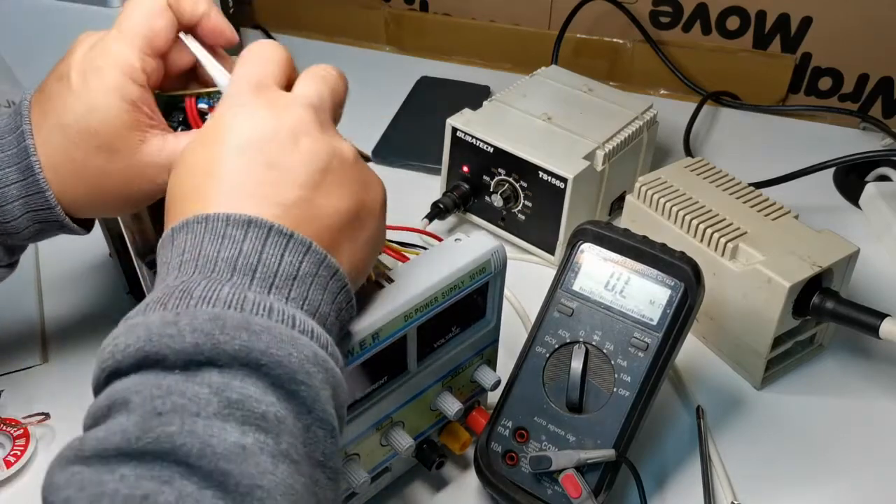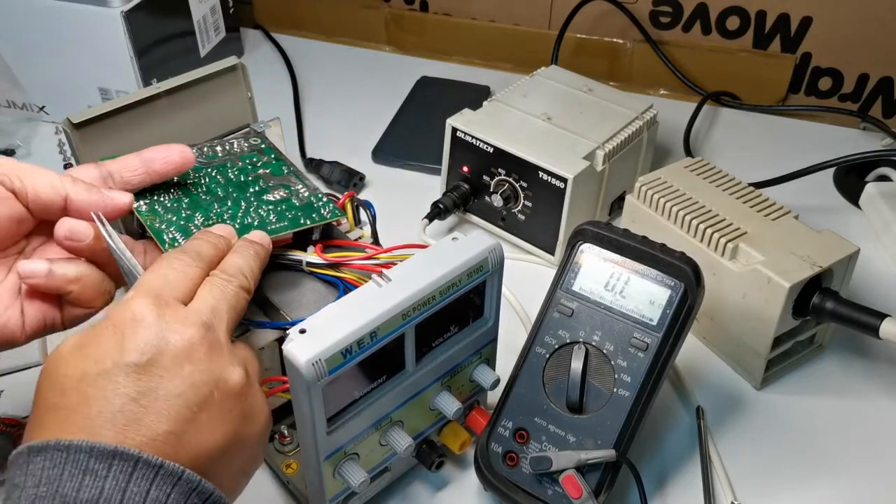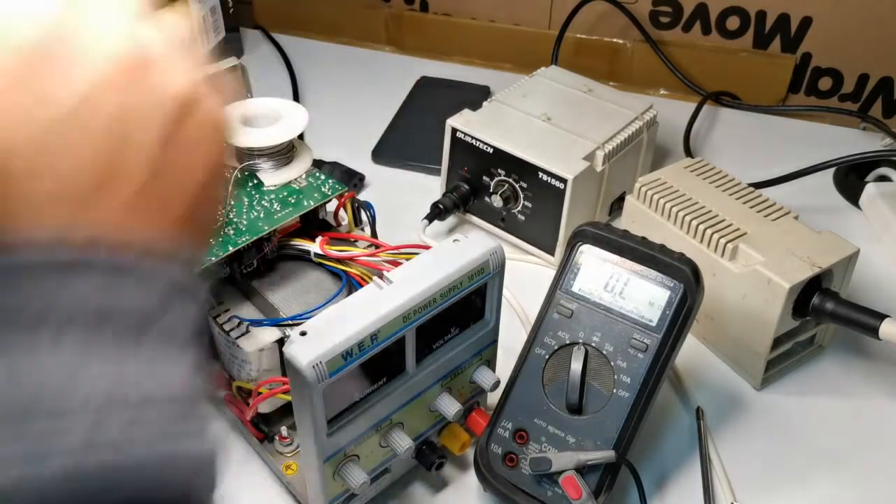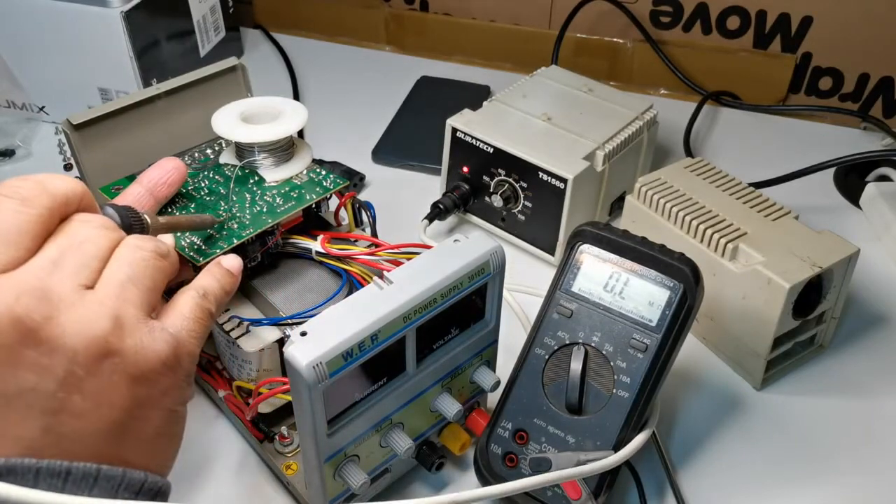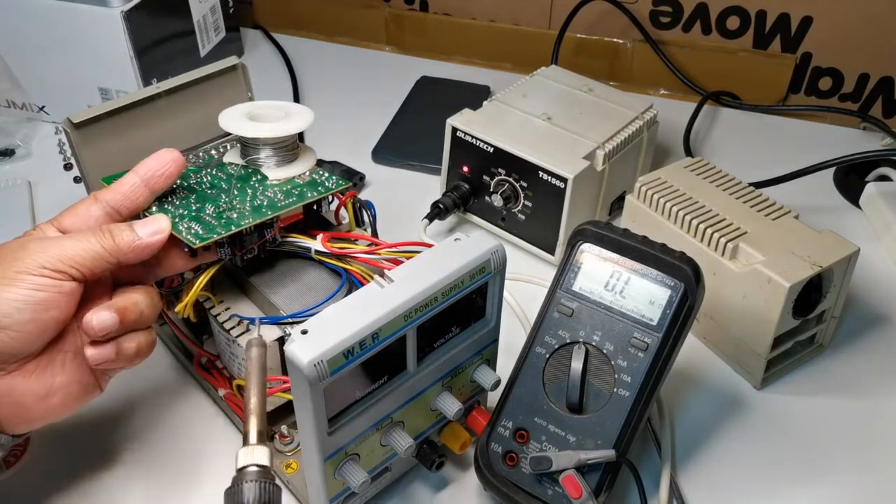So that's in. So we have to hold from underneath while soldering. I have to solder one pin just to hold the chip. Okay, that's good.